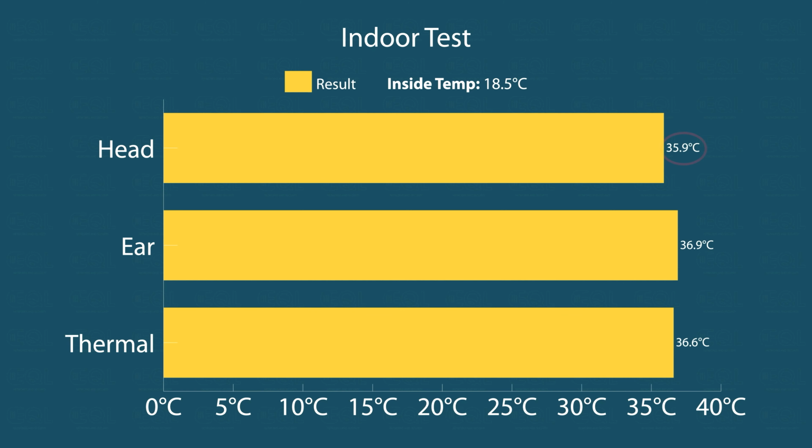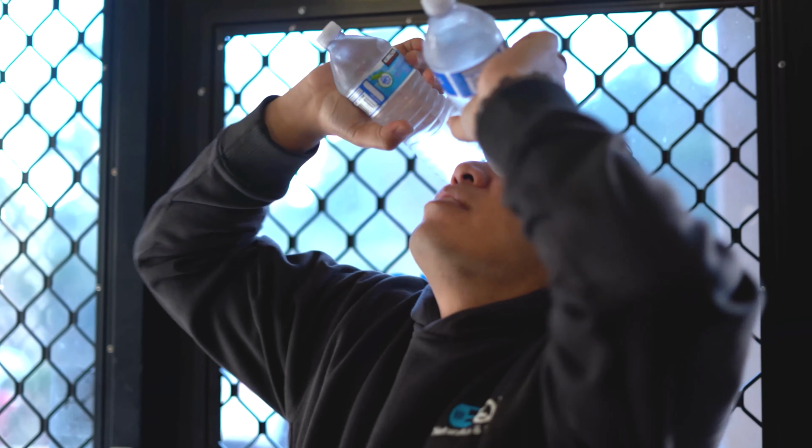So the next test here was the indoor test. When doing this test, we expected it to produce the most consistent and accurate results. So what were our readings? We had a forehead reading of 35.9, an ear thermometer reading of 36.9, and then the thermal reading of 36.6. During this test, we also found that all of the devices, such as your ear thermometer and your forehead thermometer, read the same result, which is basically to be expected since we did acclimatize to the ambient temperature.